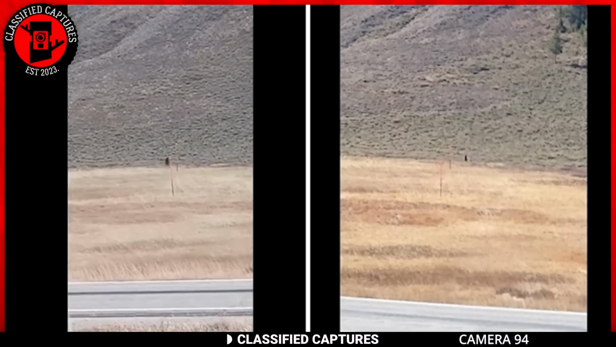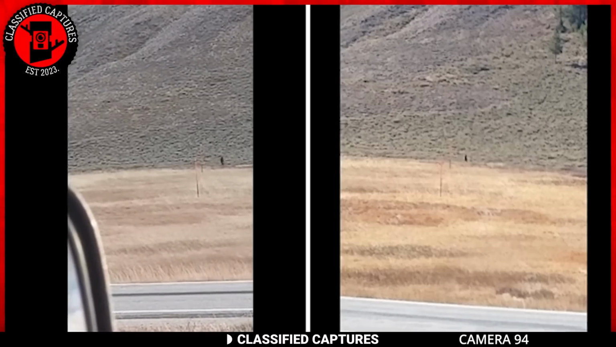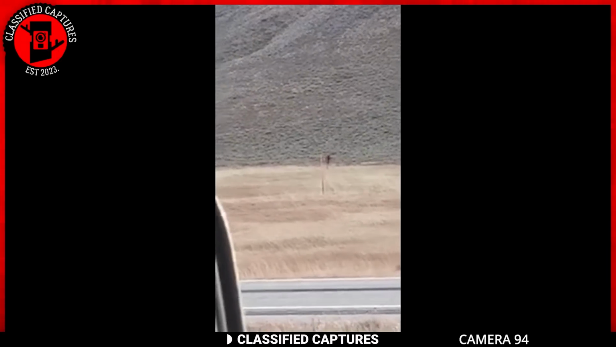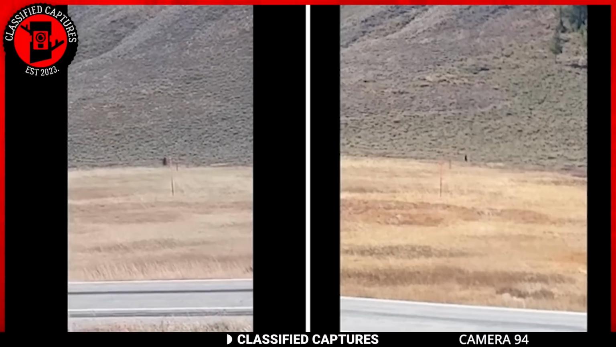On the left, the original footage shows what appears to be a Bigfoot, much thicker and significantly taller than the human in the footage on the right. The comparison is uncanny and raises the question, did this hiker capture evidence of a Bigfoot in the Utah mountains?